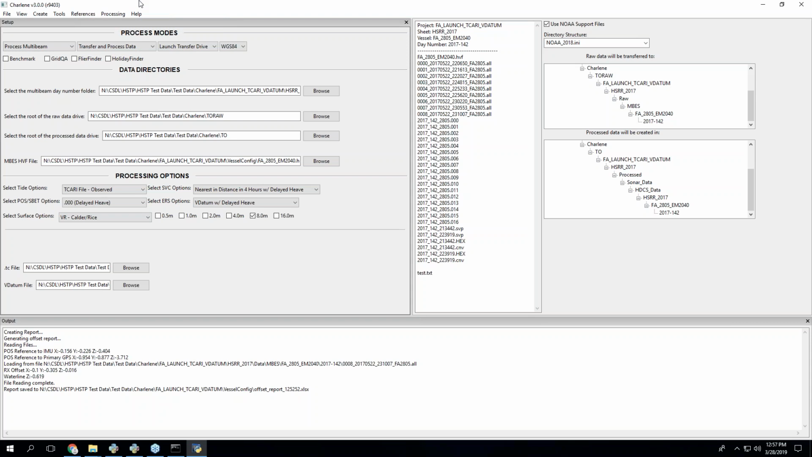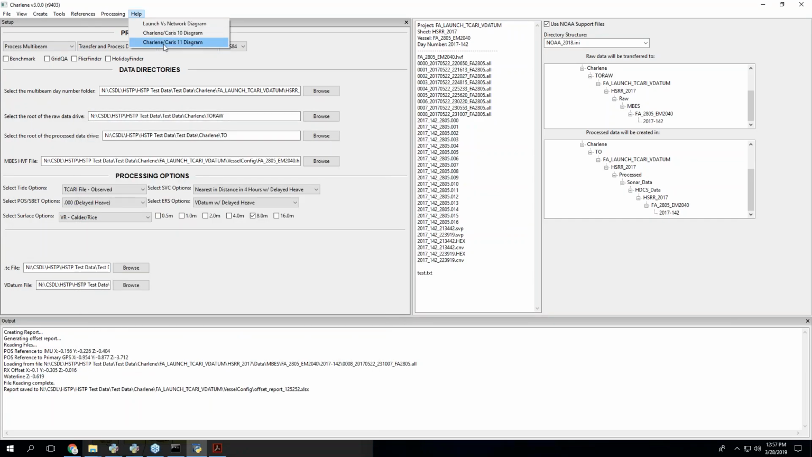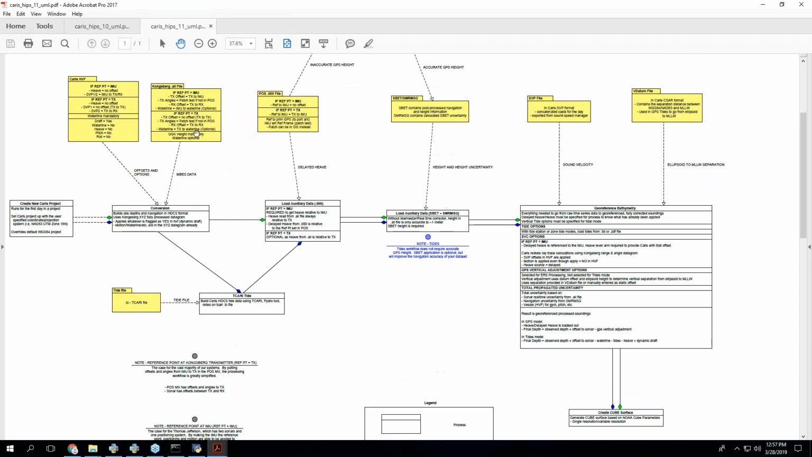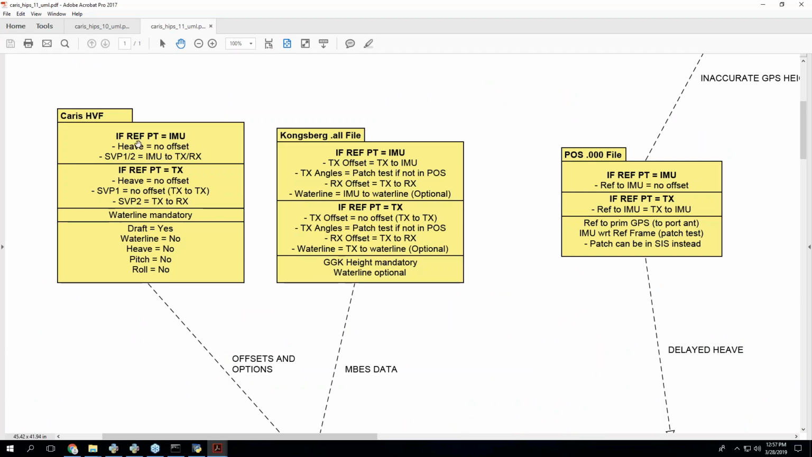Okay. So, CARIS 11, there are a few other things besides the georeference bathymetry. One that only affects the TJ, I believe, is the heave lever arm and the IMU here.